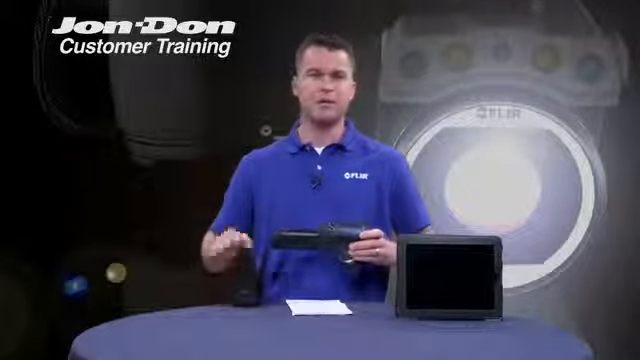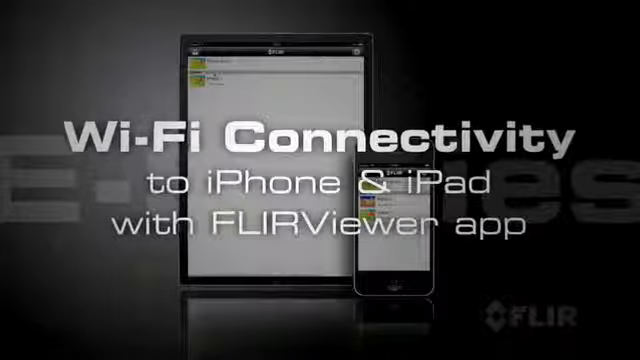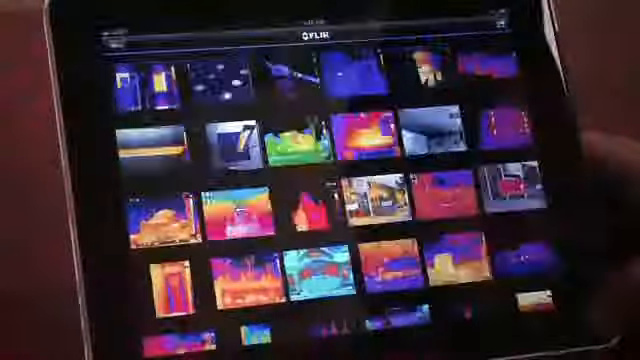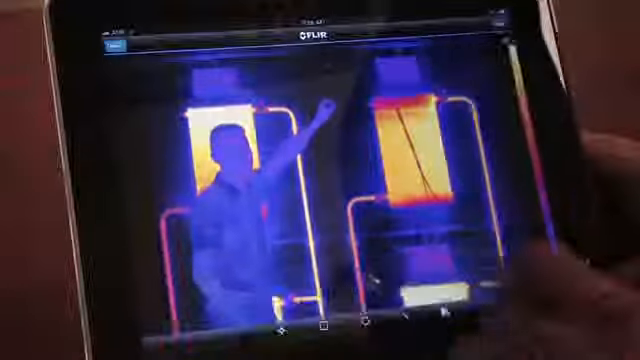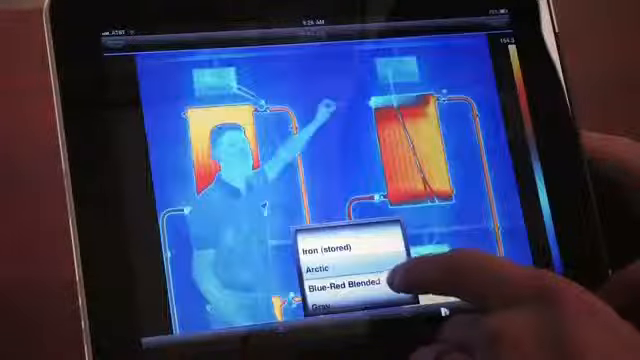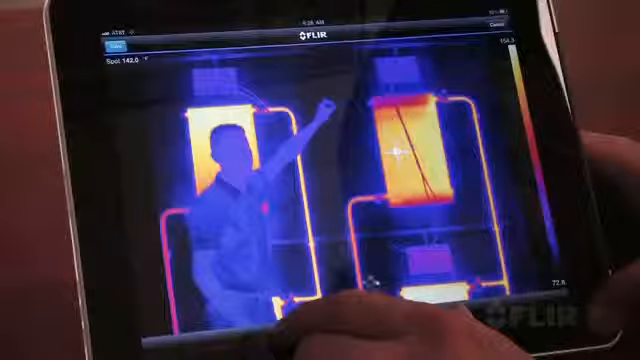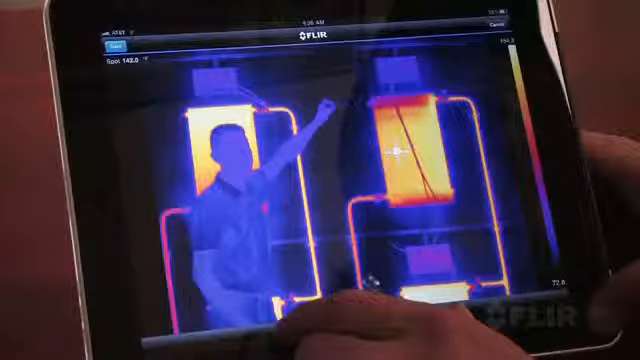Lastly, what's really exciting is that all of the E-Series family is equipped with Wi-Fi, wireless internet. And what that means is you can transmit data directly from your infrared camera to an external device like an iPhone or even an iPad. When you're on the job, you can upload images wirelessly to your iPad or your iPhone, and you can share those images with someone at your office. Perhaps it's an insurance adjuster or even the homeowner. And you can actually create reports using the Flir app available at the Apple Store.